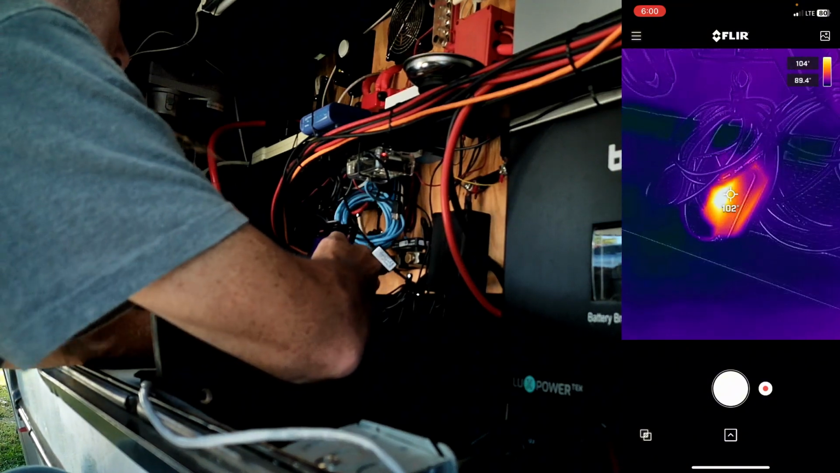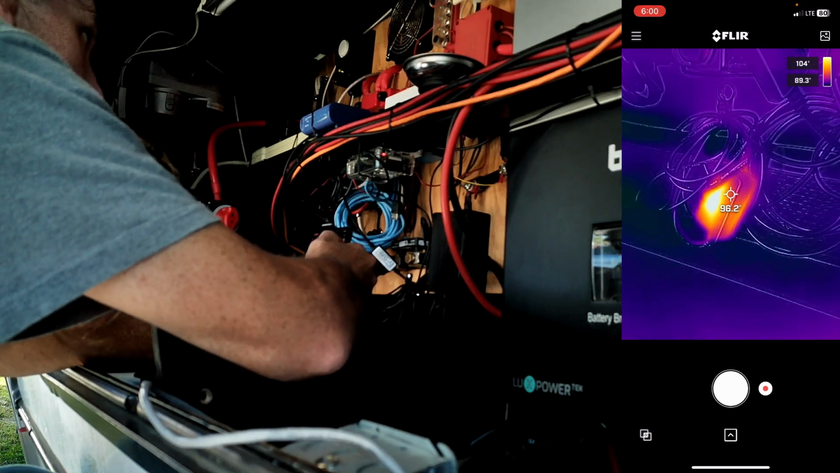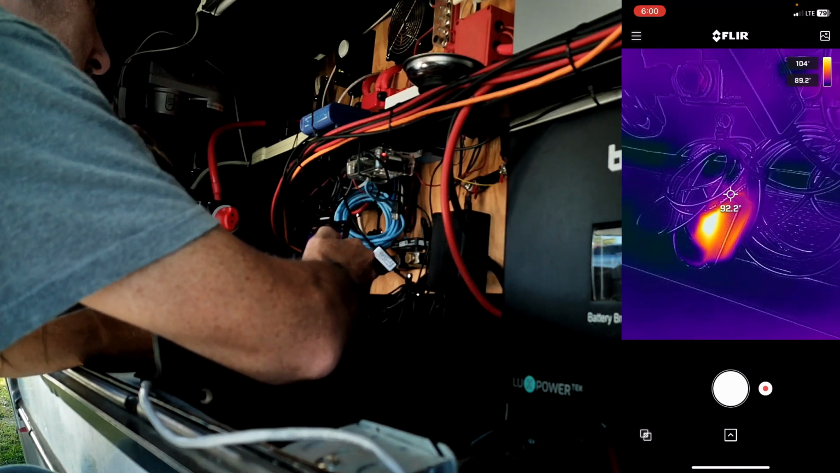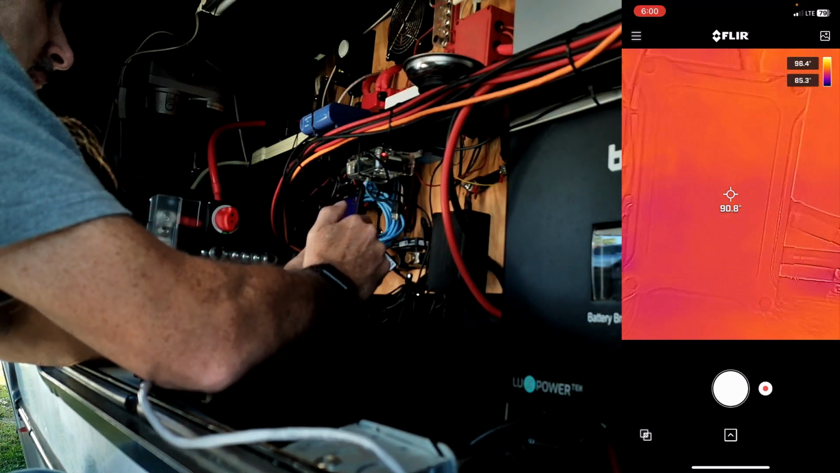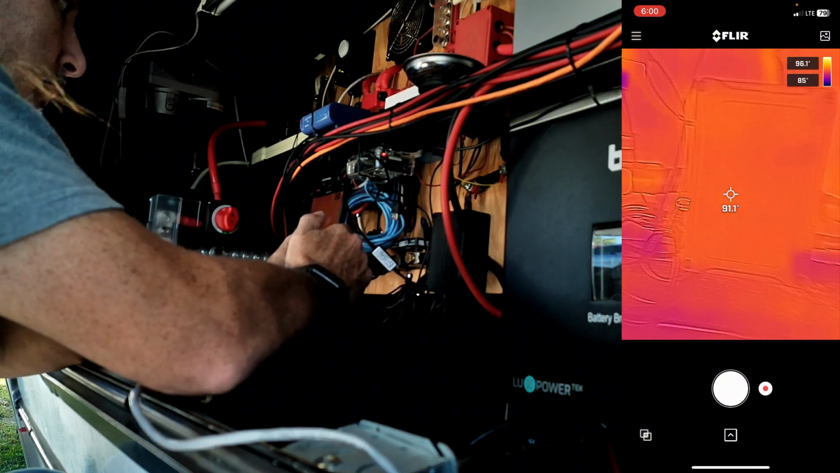I go down a little bit. You'll see I do have a hot device there running at 100 degrees. Believe it or not, that connects to the Raspberry Pi that's running the Venus system for the Smart Shunt. I have a secondary bus bar after here, and there is nothing in that one that is hot whatsoever.